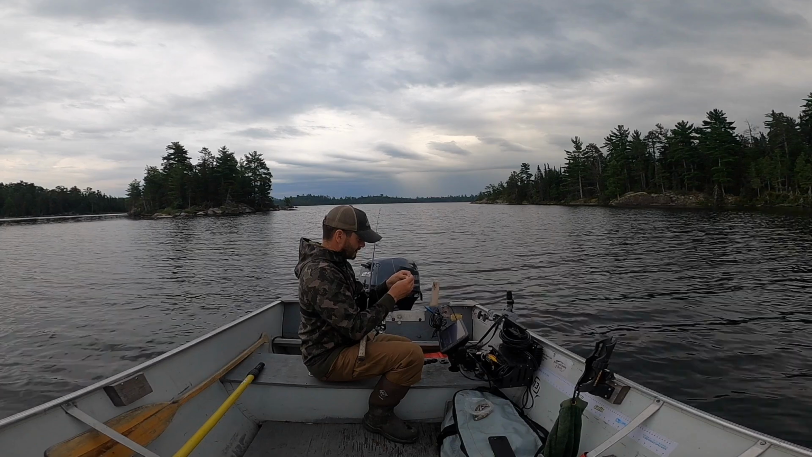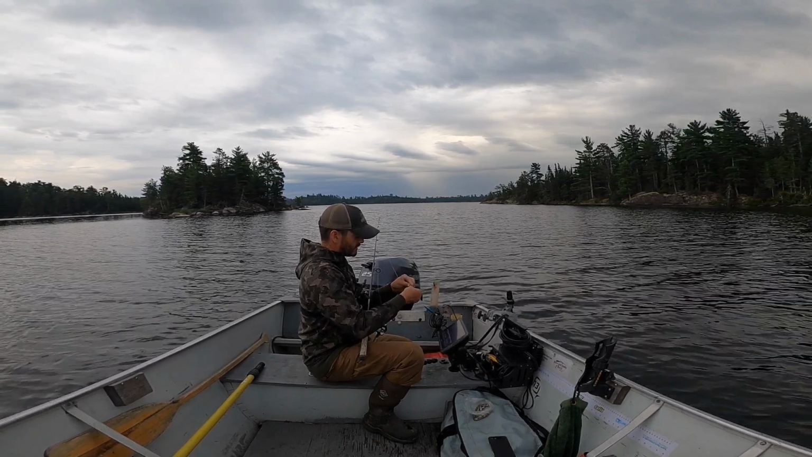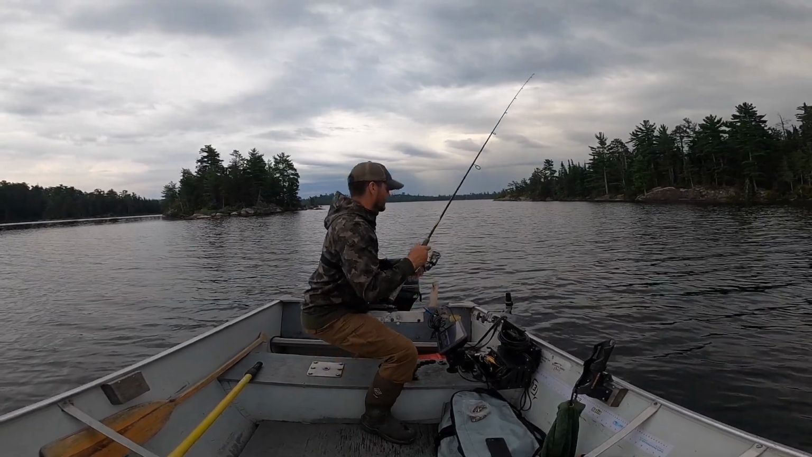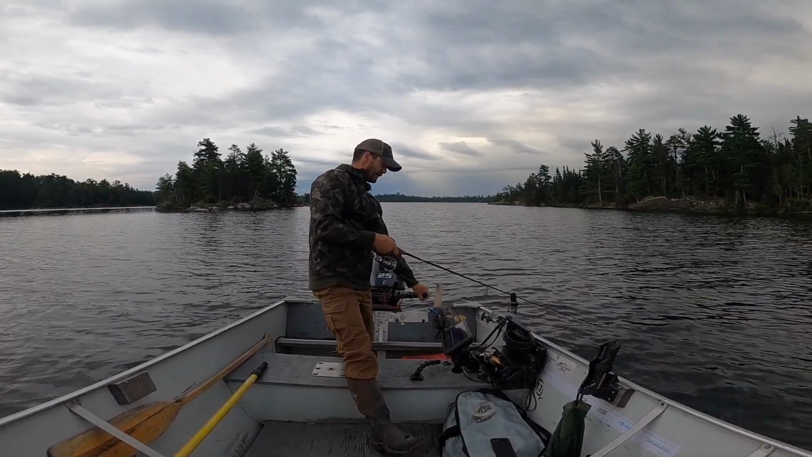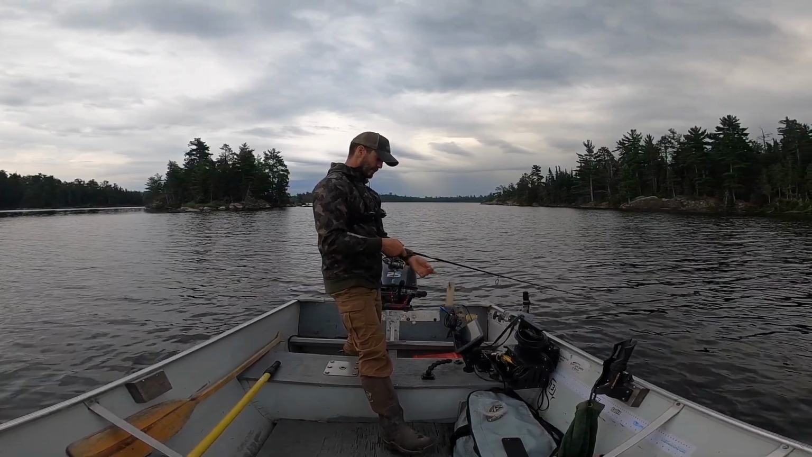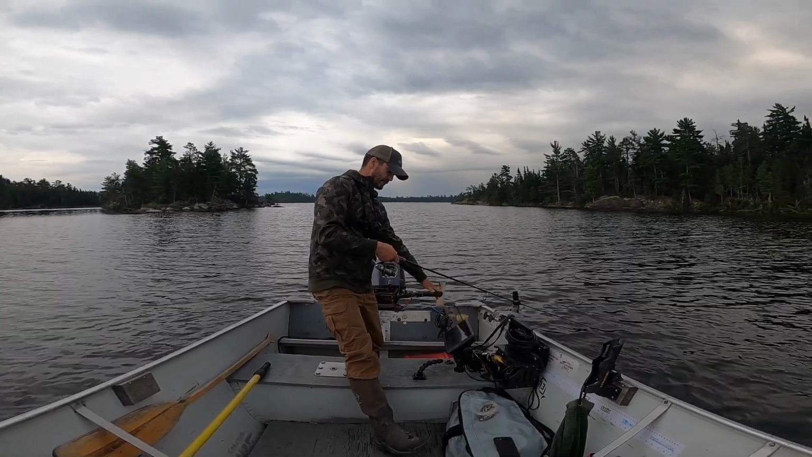A little bit larger minnow, throw this one on. Usually the larger ones don't work as well here. It's actually kind of funny. I think it's just because they can grab the back end of them and rip them off pretty easy. The smaller ones are just way more manageable to get a fish hooked with. 23 feet. Let's go, we're gonna pick one up here.